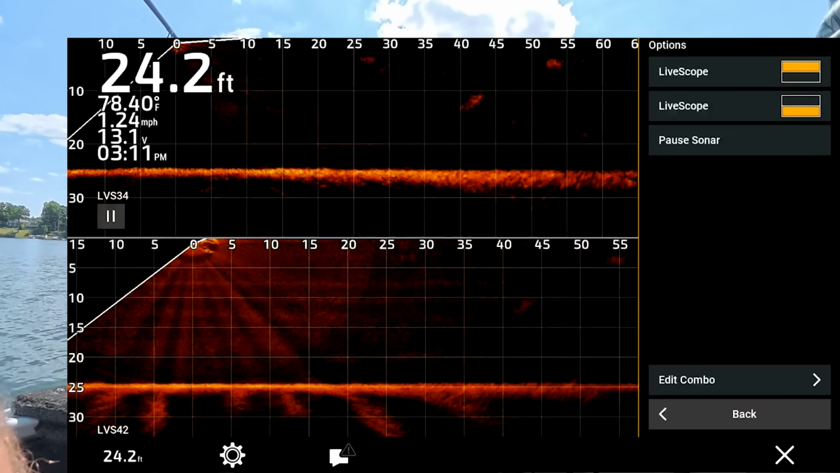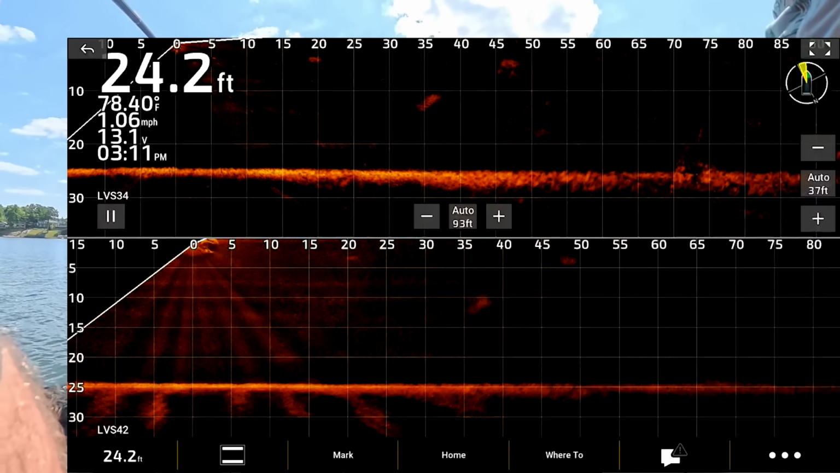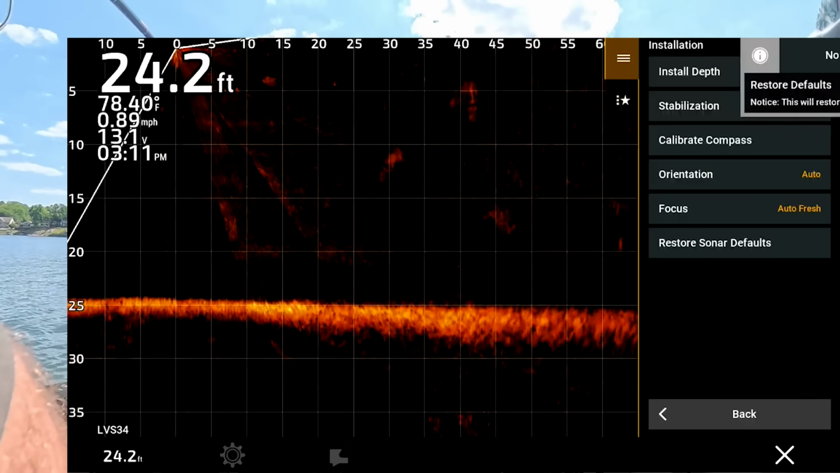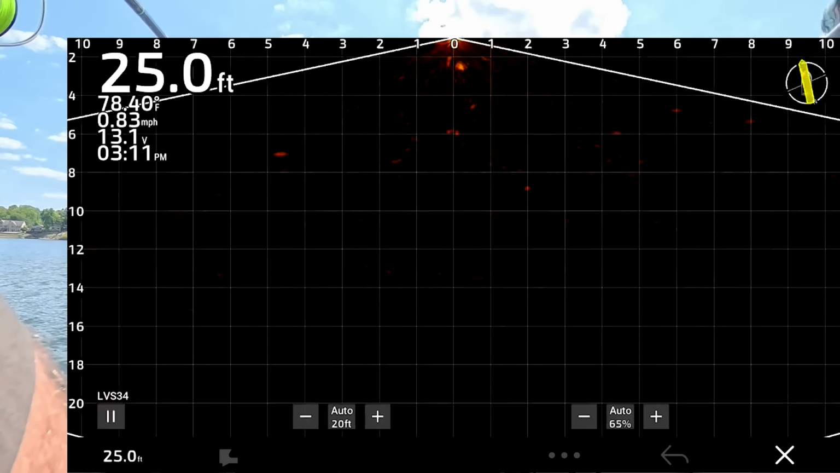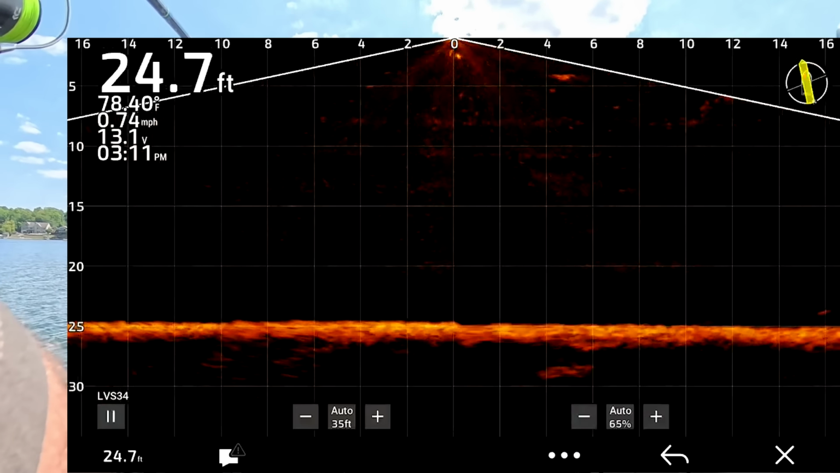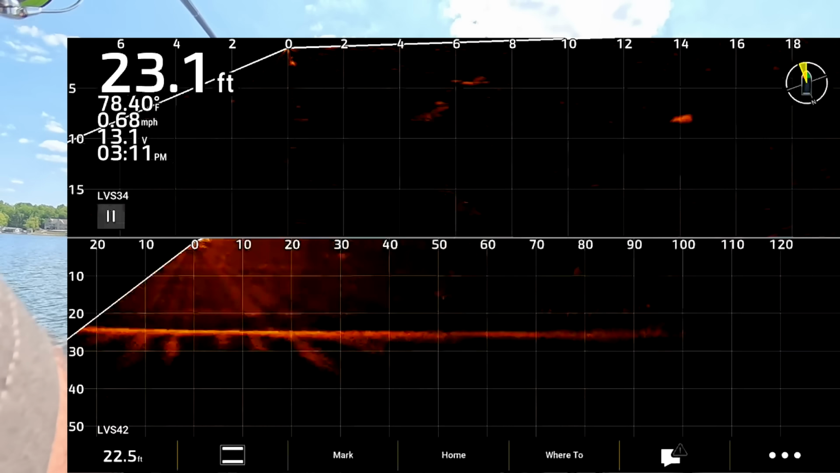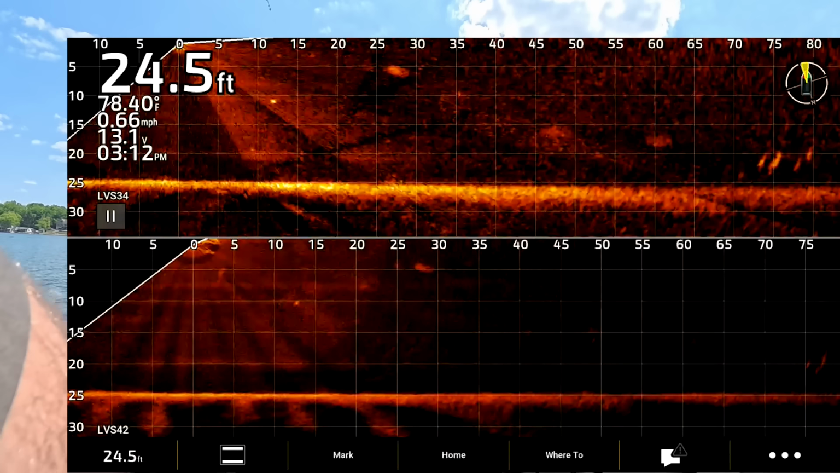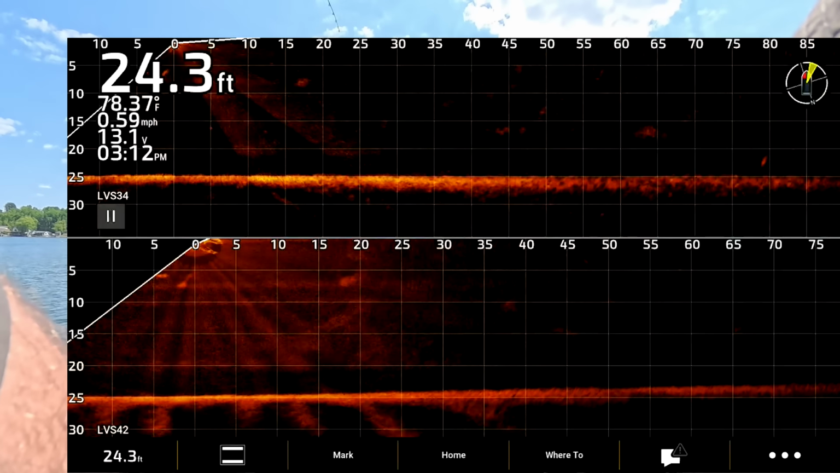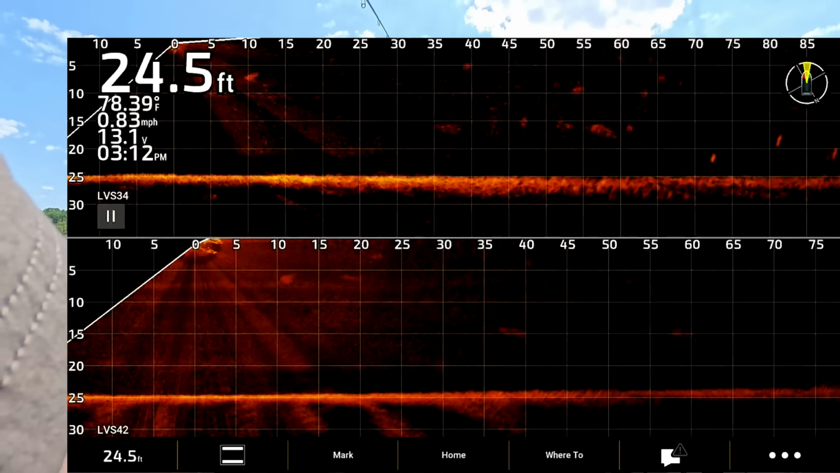Alright, so just so everyone can see it, I'm going to edit our sonar here. I already did this once. Sonar setup, installation, restore defaults. Yes. Okay. Alright, so everything's in default mode. I'm going to go back to our combo, let it find bottom, and try and find this hump.